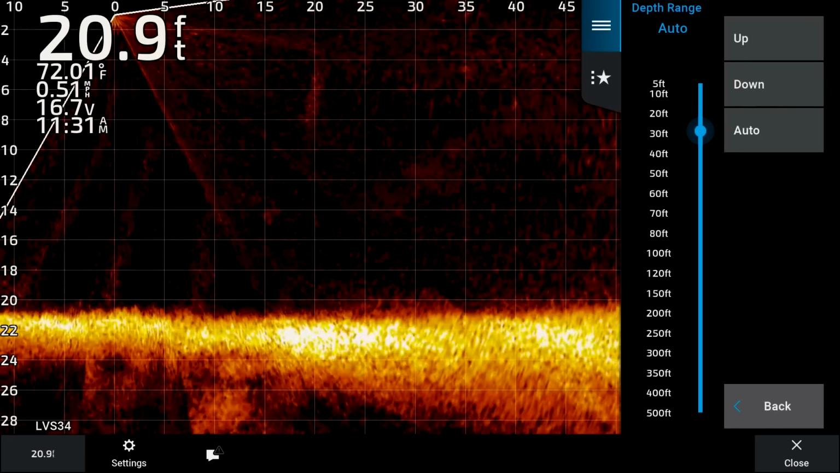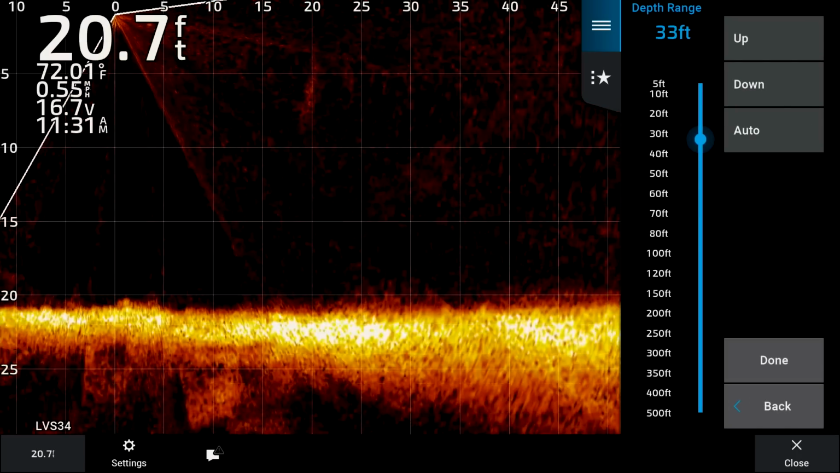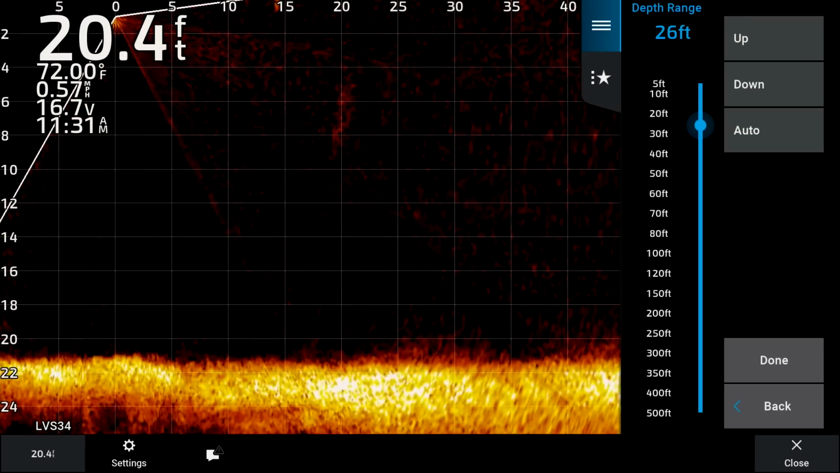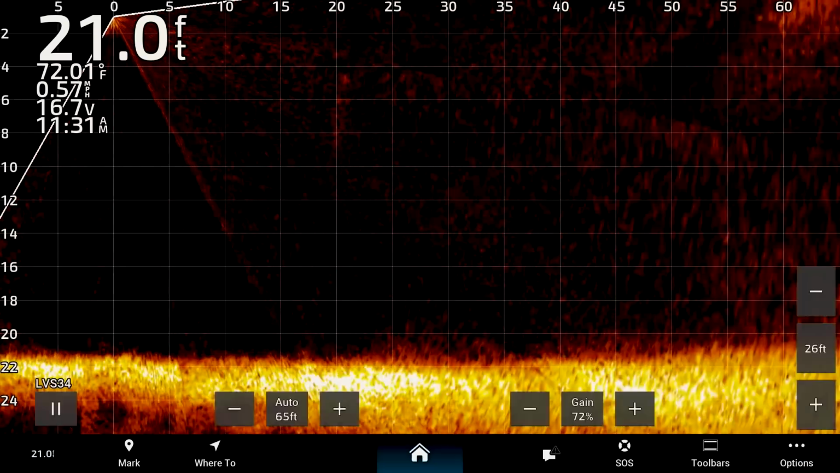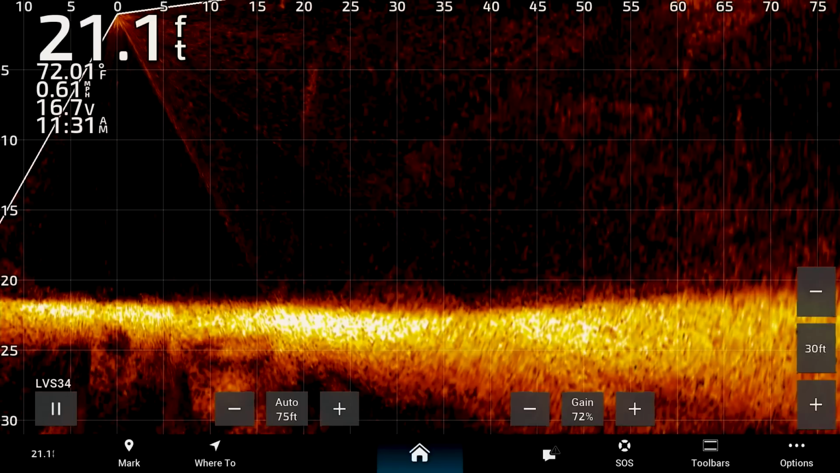Depth range, I don't like to leave that on auto. So what I'll do is, we're fishing 20 feet of water, so I'll actually set this for about 25 or 26 right now. I'll just leave it at that. But that's something that I always adjust on the screen, just using the on-screen controls here.